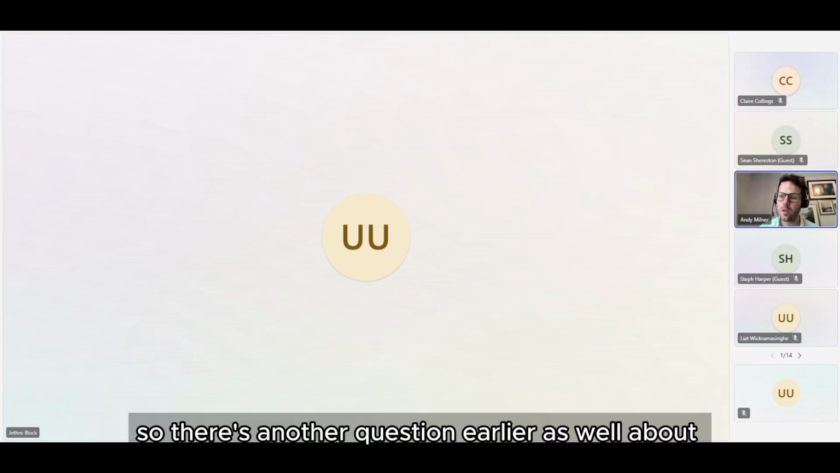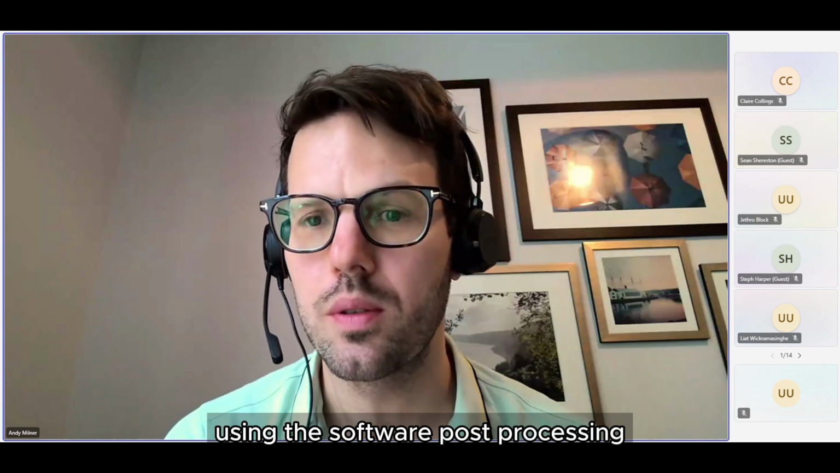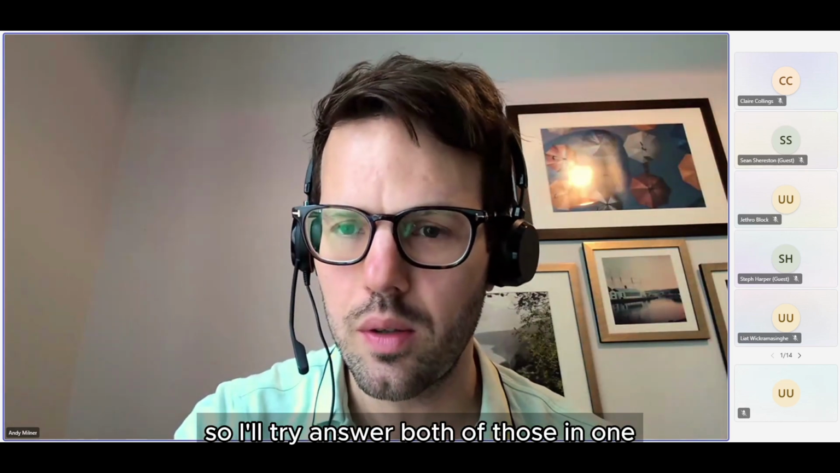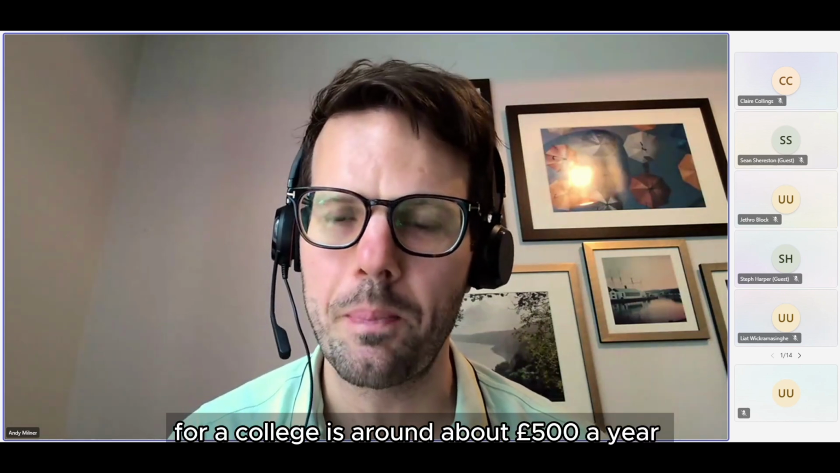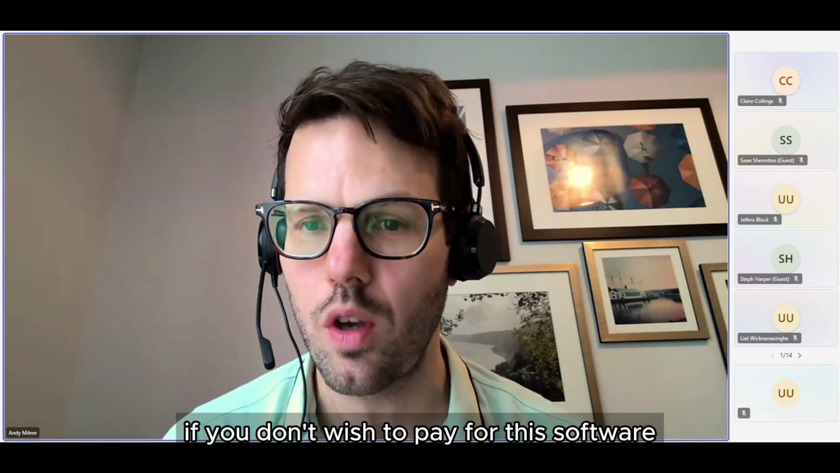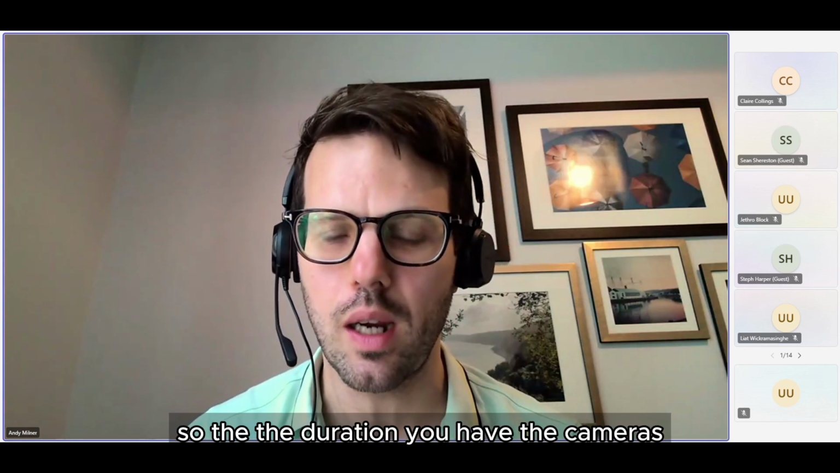Okay, so there's another question earlier as well about using the software for post processing and how long they can use the software for. So I'll try to answer both of those in one. The cost of the software for ecologists is around £500 a year. If you don't wish to pay for this software, we provide the software with the cameras anyway. So for the duration you have the cameras, you have that software.